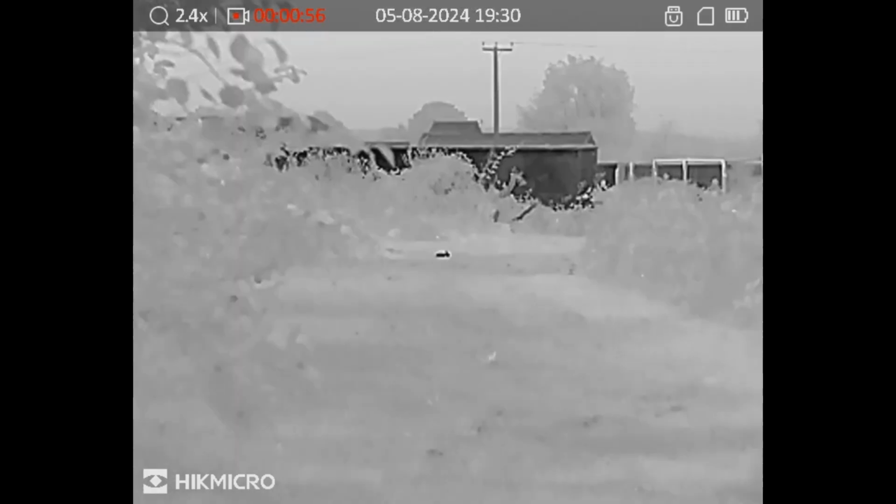We'll do the same now with the 15. Obviously you would need to know your ground and know that there's rabbits coming out, so you would already have a very good idea that what you're looking at is a rabbit, a hare, a rat, etc. But again, you can see quite clearly his ears. Do the same now with the 25. That's gone back to base magnification. Last one on the 25, base magnification. You can see that rabbit's ears sticking up, and as you zoom in, that just confirms that you are actually watching a rabbit.